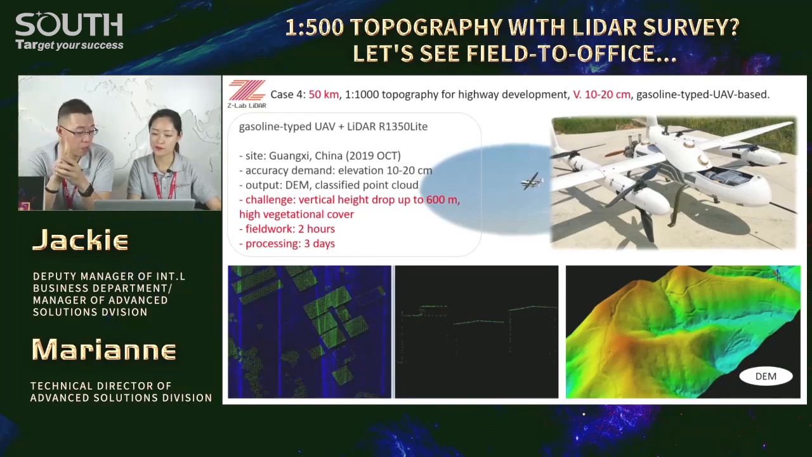As you see, we put our LiDAR R1350 inside the compartment here in the front. And we did it with incredibly high efficiency in both fieldwork and processing. Fieldwork quick and processing also fast. Only 3-4 days, we completed all of these 50 kilometers. Marvelous. I remember aircraft rental service is not available in some countries according to our clients. So this VTOL fixed wing with long endurance is pretty good to carry the long range LiDAR.